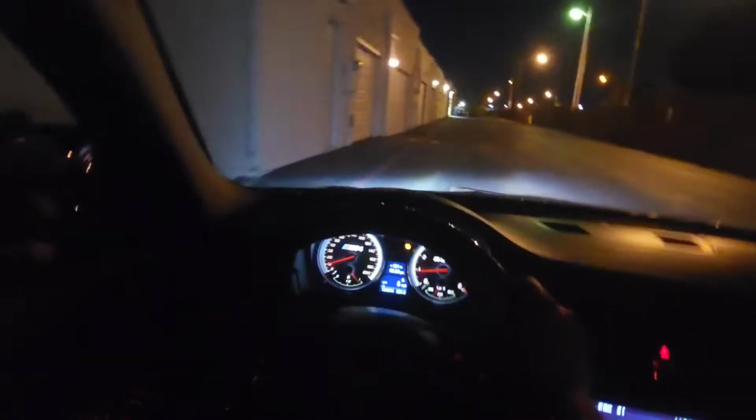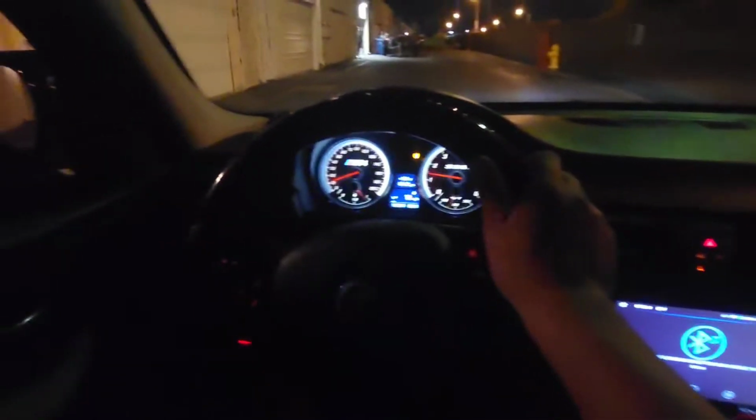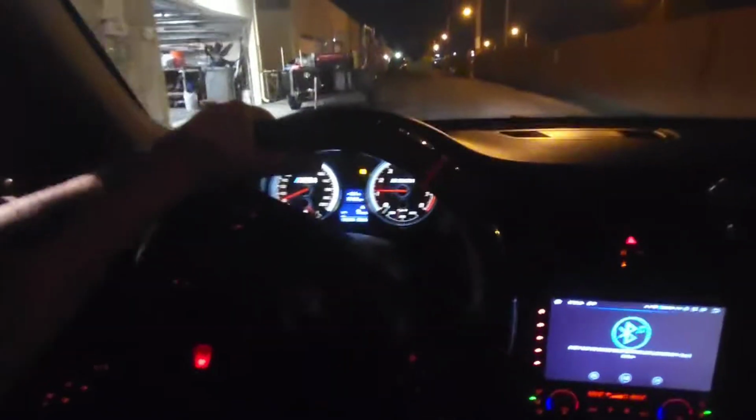There used to be an adjustment, like with the burbles, where on the RPMs you can go between like 1300 and 2800. This just says minimum. I put it at minimum 2200. So, I don't know, we'll see. Hope this is a good view.